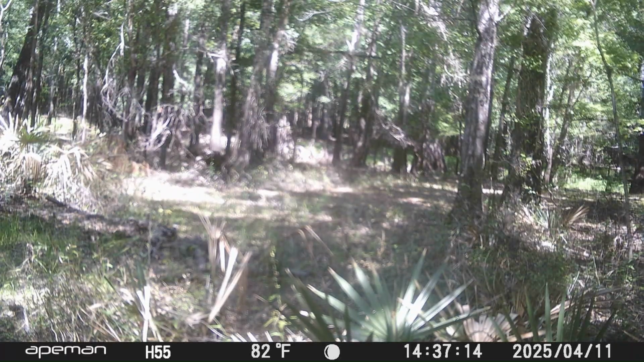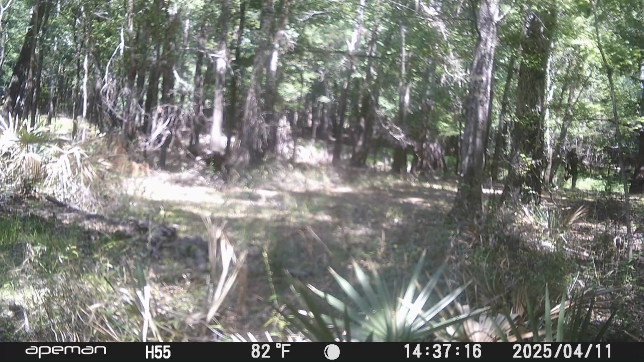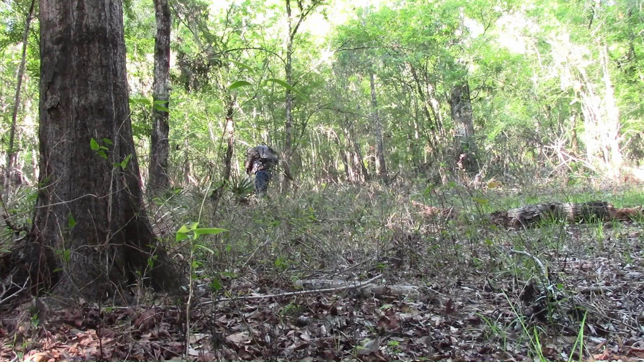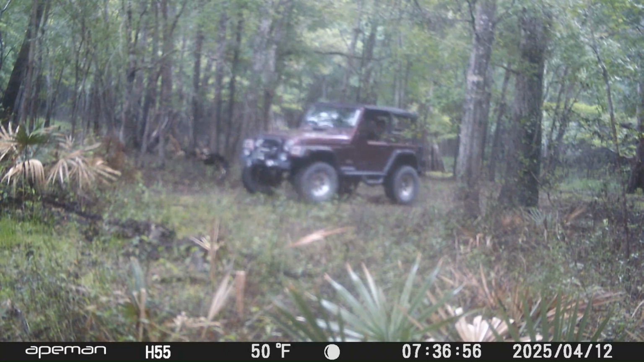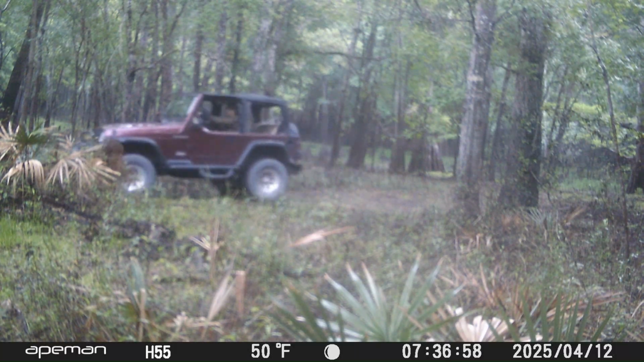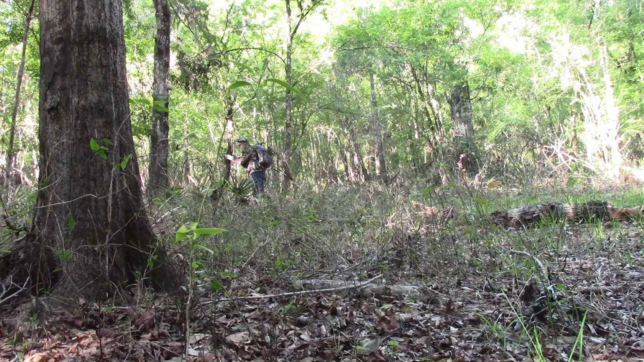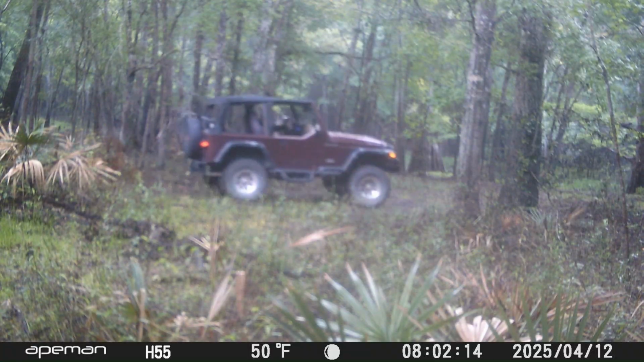So this shows you right here that people are attracted to that one spot right there, either to park or back in and turn around or get out and pee or whatever. And here's another Jeep. And all this was over a three-week period. So it's not really all that much traffic in 3 weeks, but it's more than I thought it would have been.